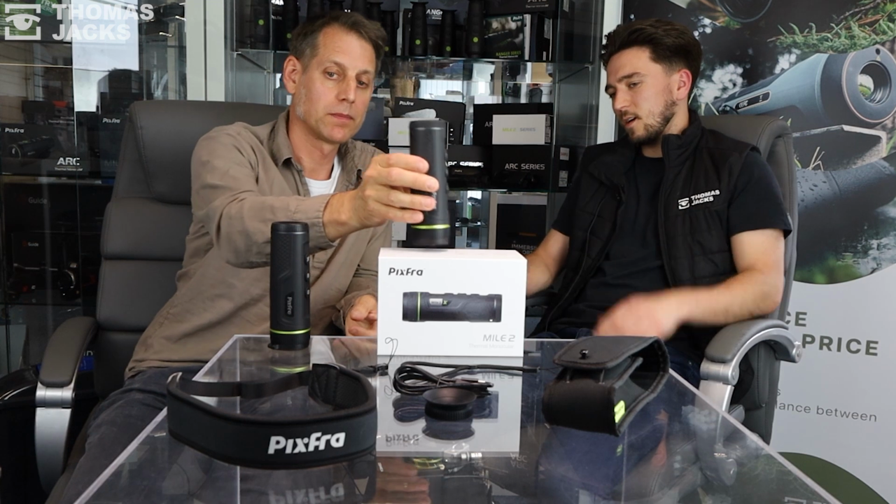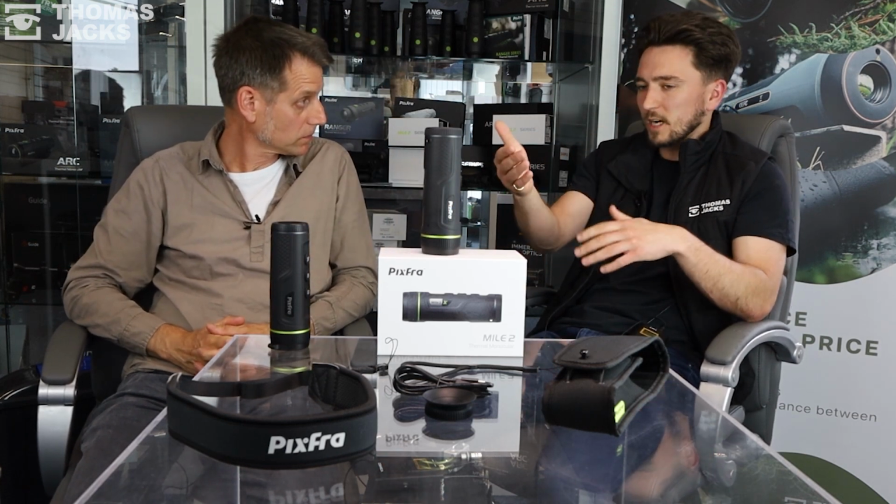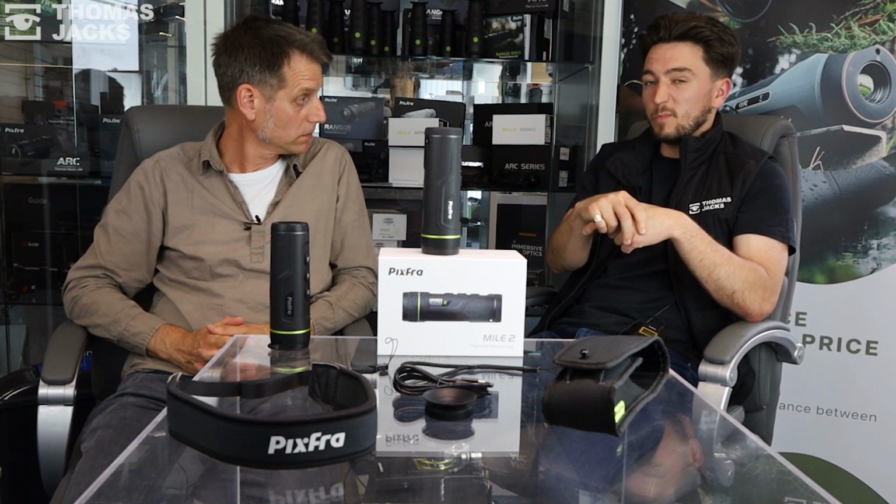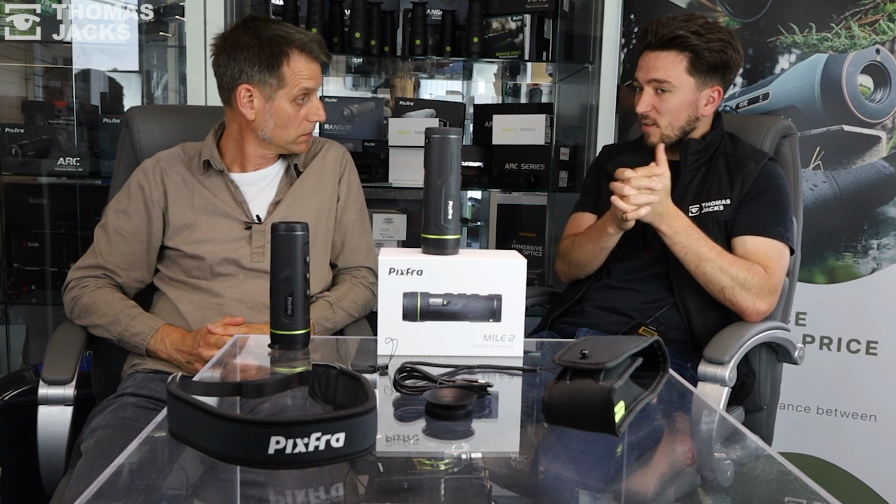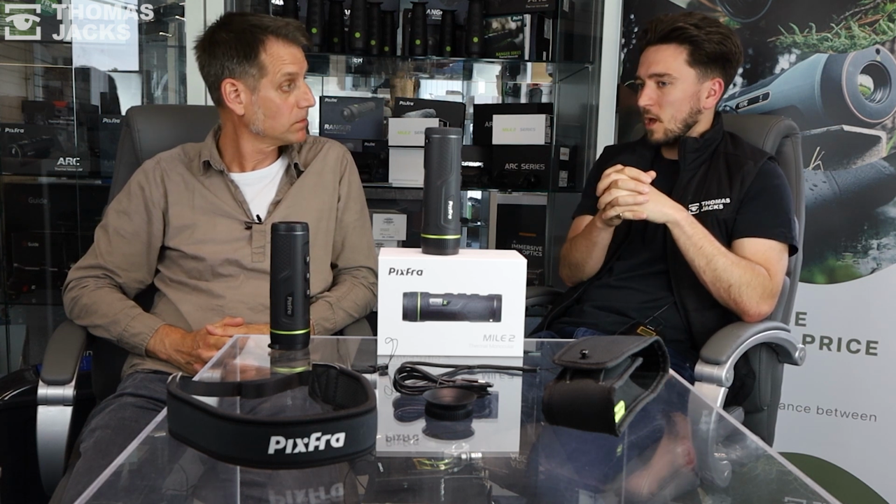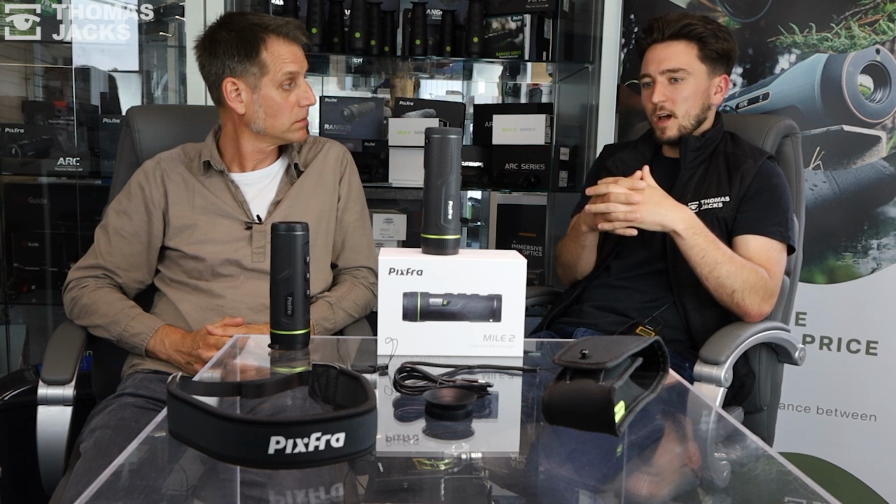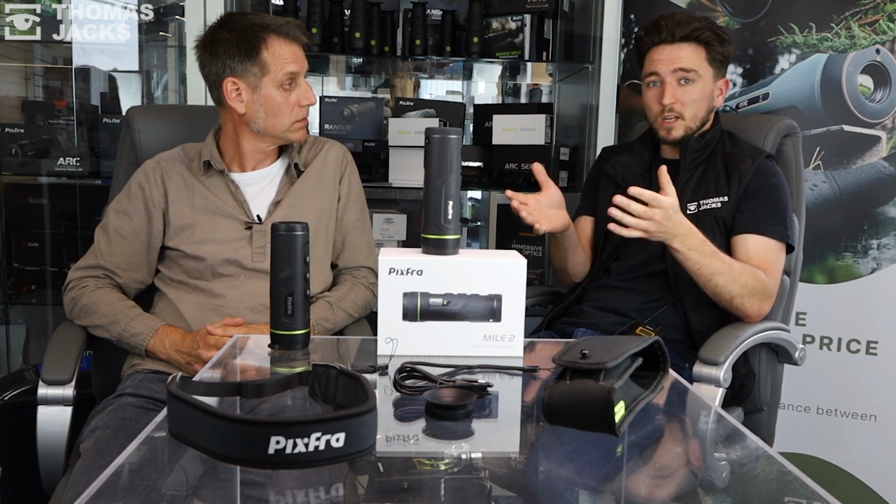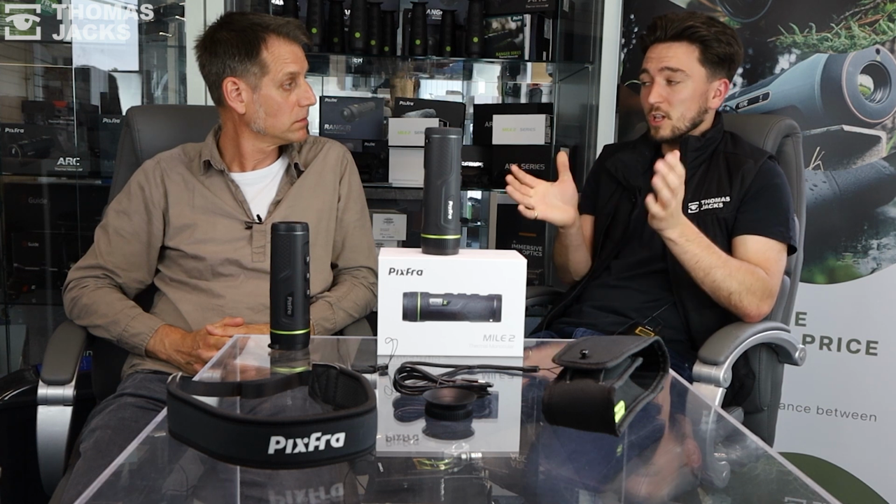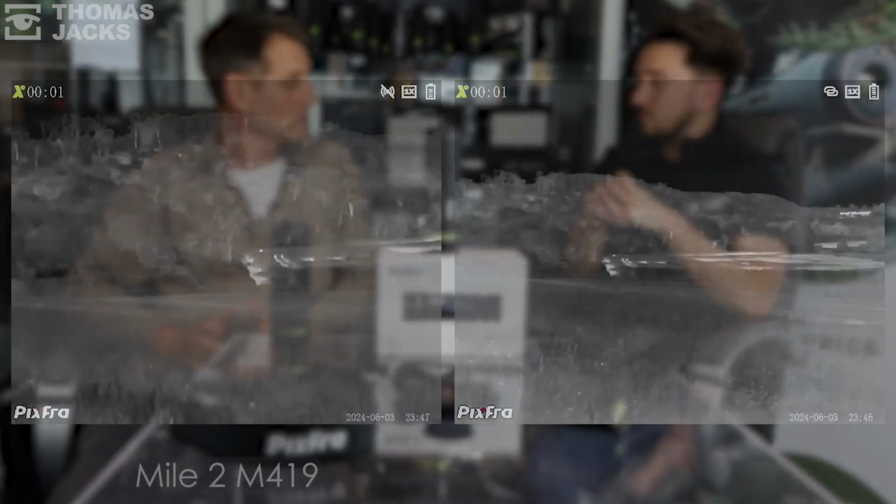Realistically, if field of view isn't as important for you and you want a bit more detection range, you could just go up by £90 and get a bigger lens. So we're doing a 25mm lens. But realistically, to see a performance jump, you'd be moving into the next sensor bracket. So the M6 series, comparable products. We do an M619 for a much larger sensor. So 640 by 512 sensor, 3 times the amount of pixels.